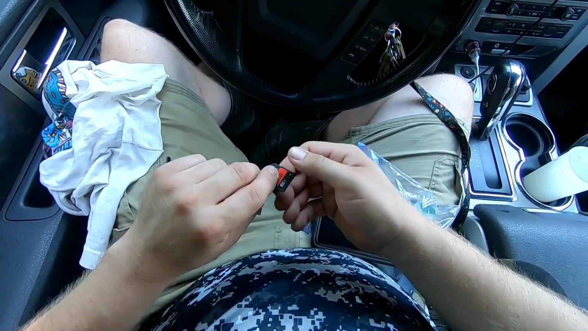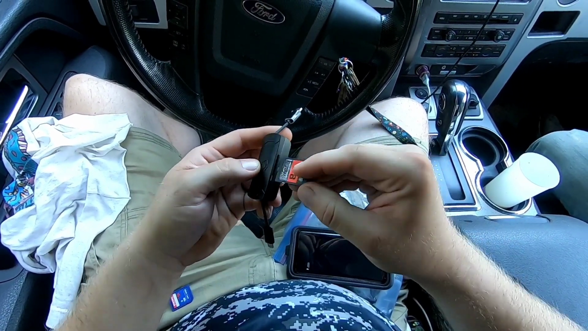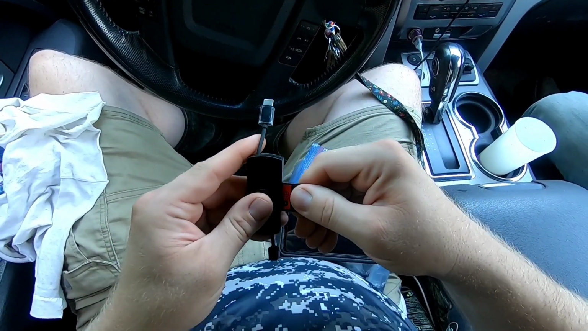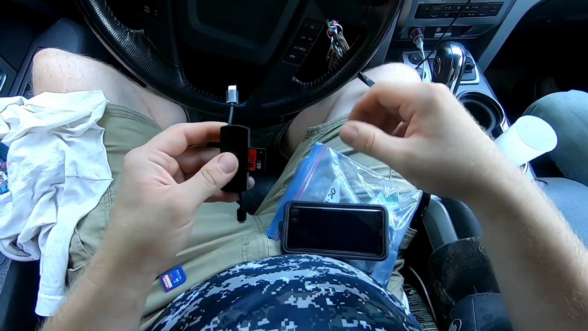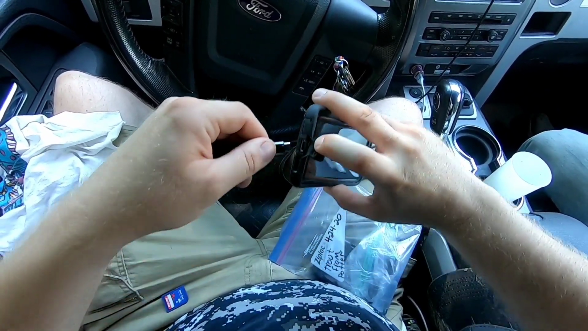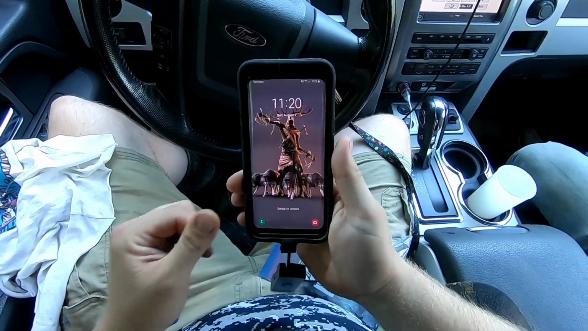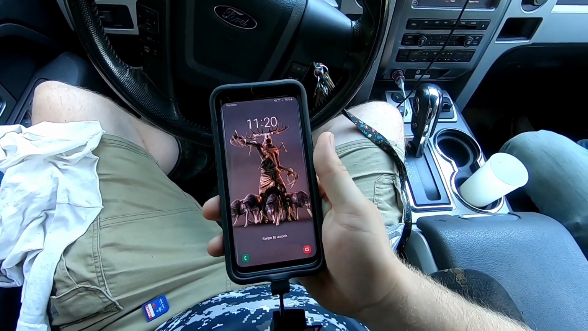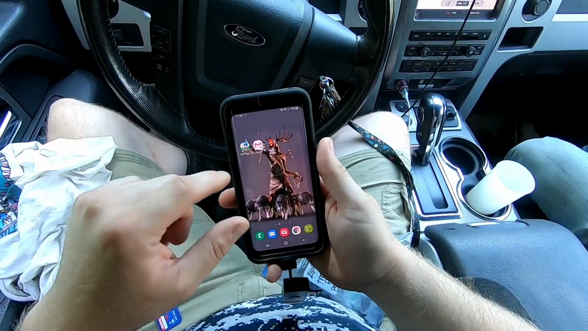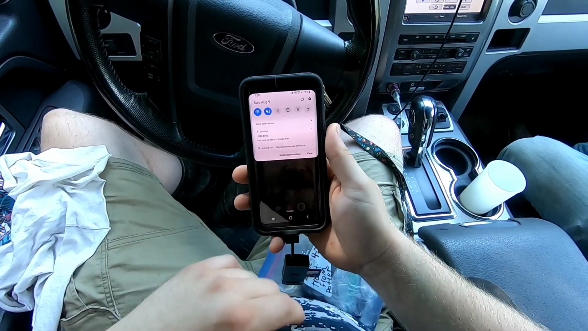Get your SD card that you want to look at, put it in the direction that it goes in, click that up, and all you do is just plug this right into the bottom of your phone. When you plug it in, up on the top of the screen, it'll show that you have a transfer for a media file.